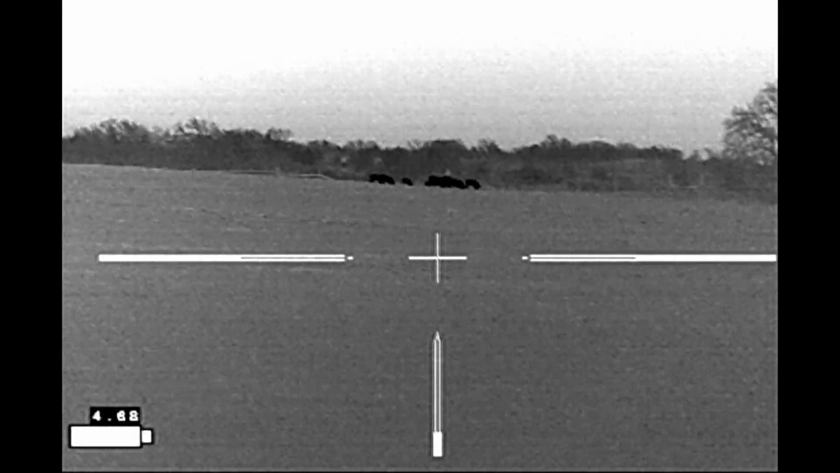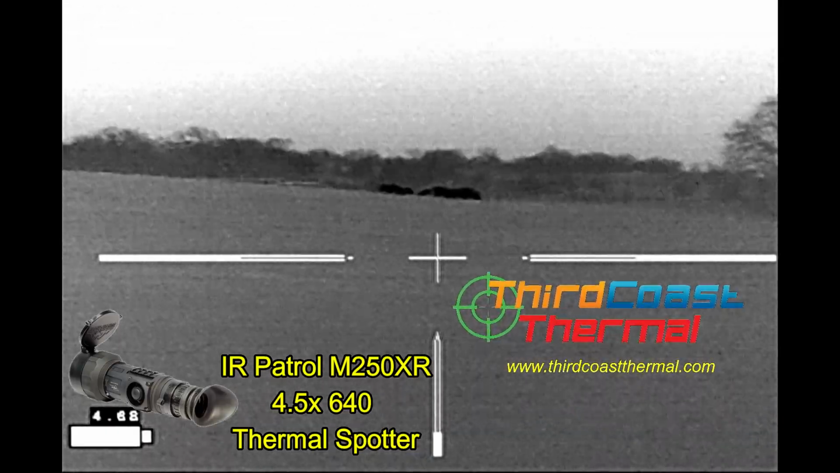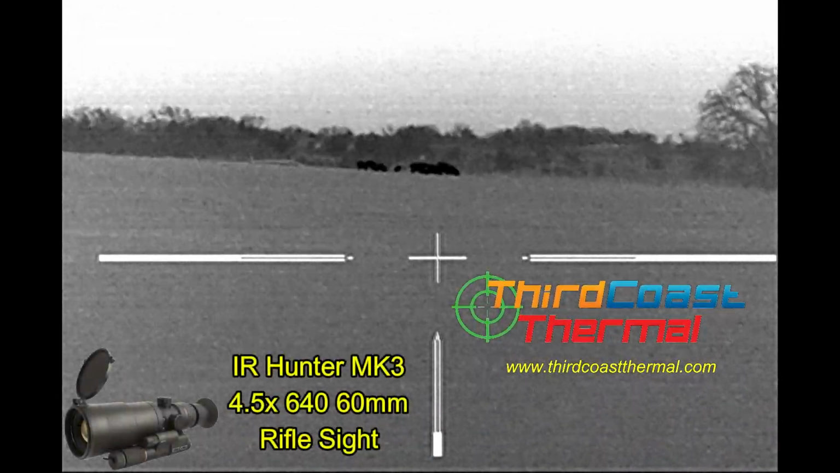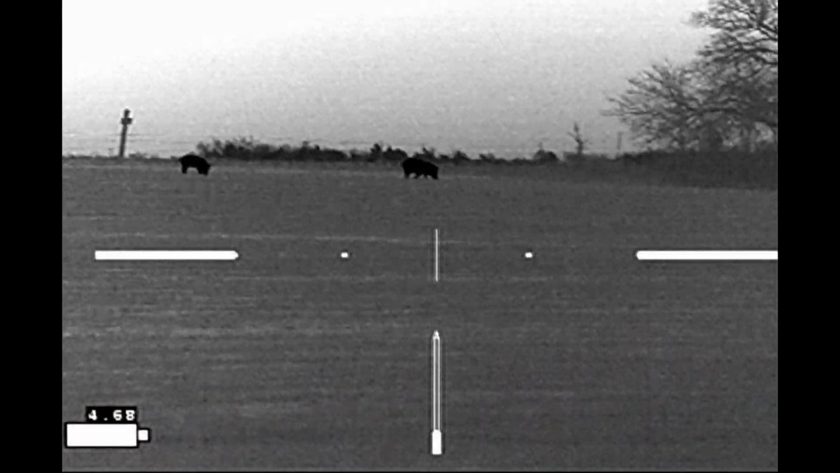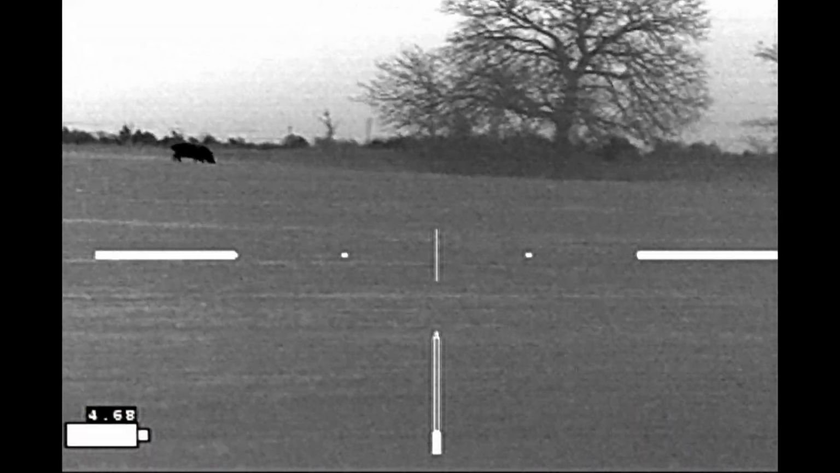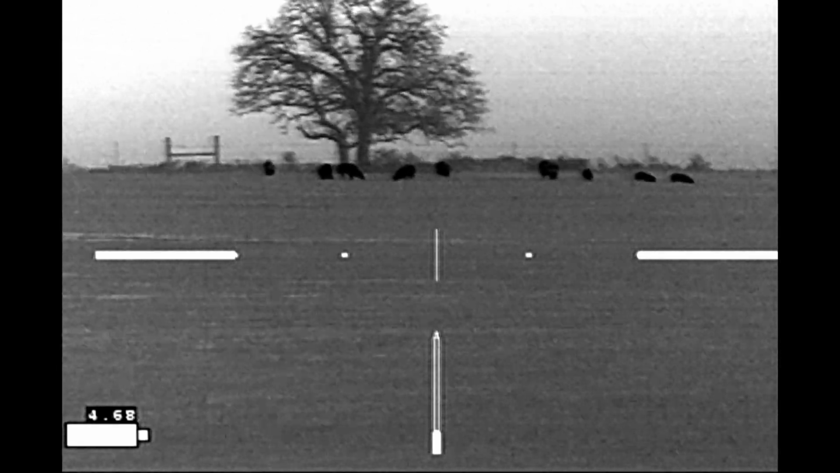After I returned to the truck, I turned around, and a sounder had appeared in the field that I spotted with my IR Patrol, and got recorded with my IR Hunter Mark III. So I started the process again, and these hogs are heading for the exact same spot where the previous hog disappeared through the fence.